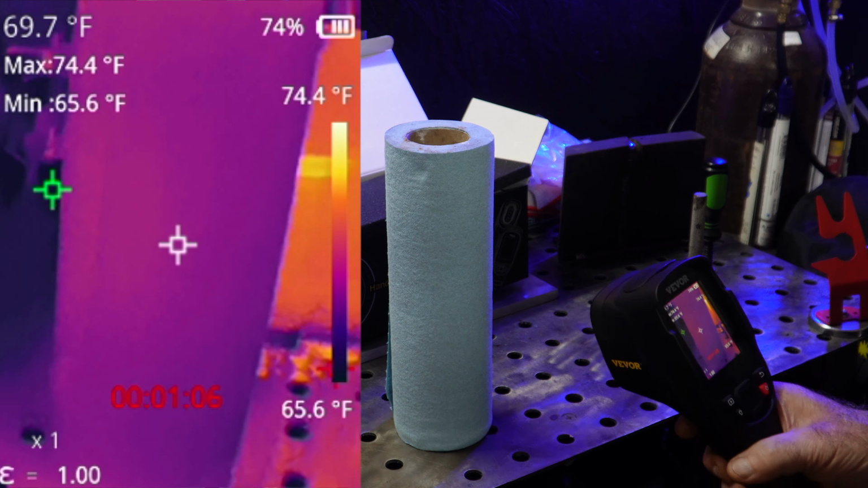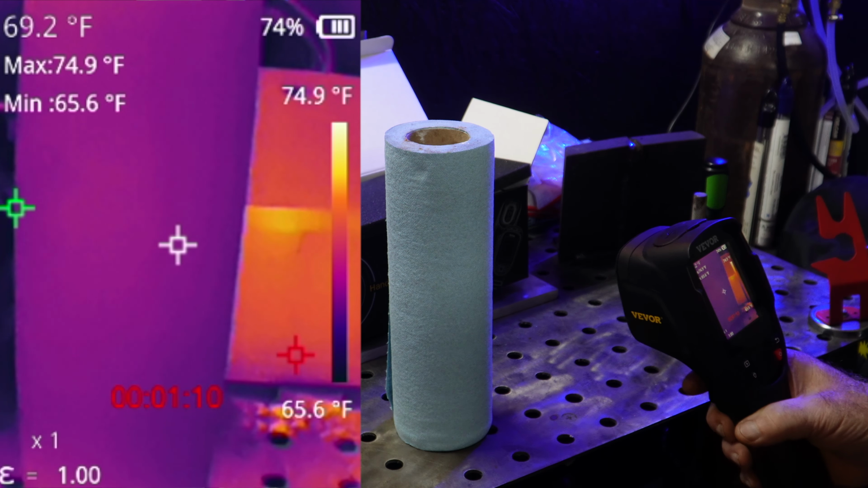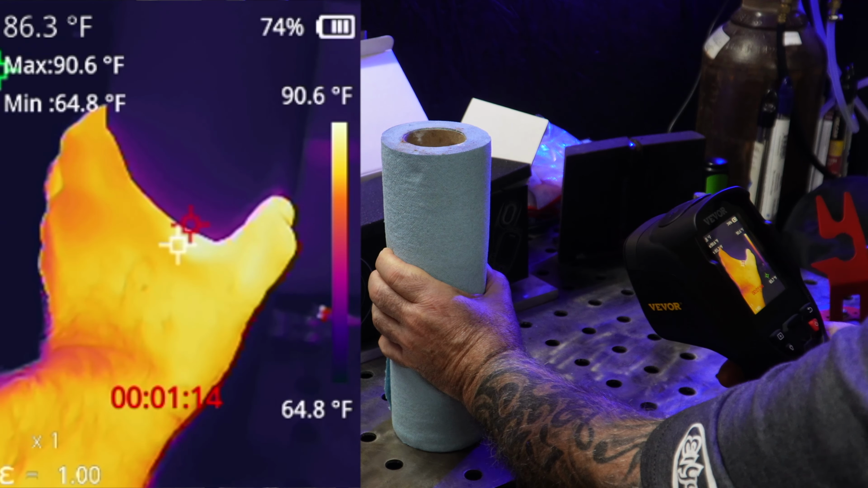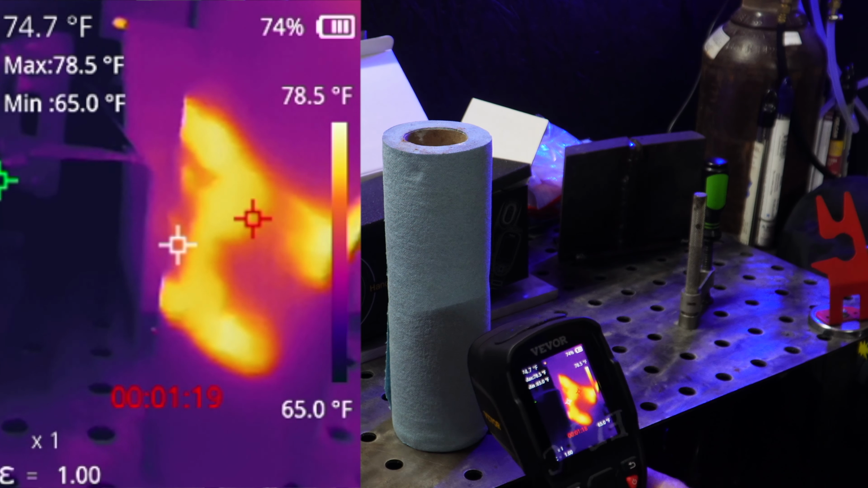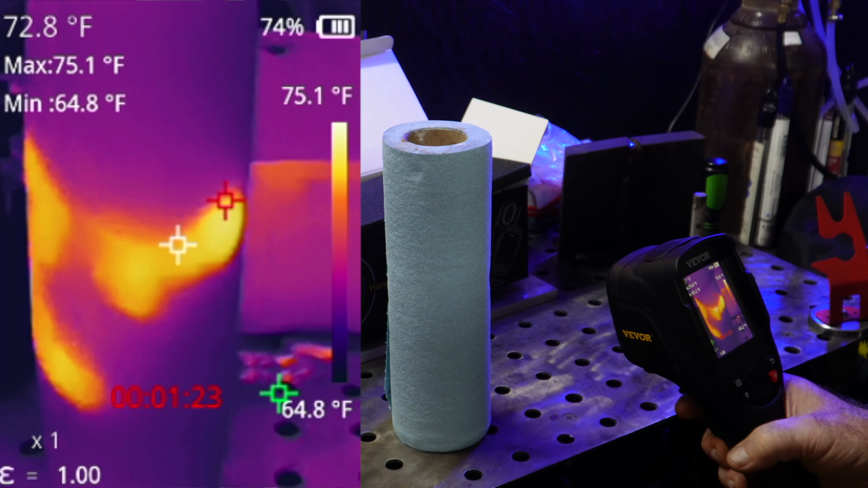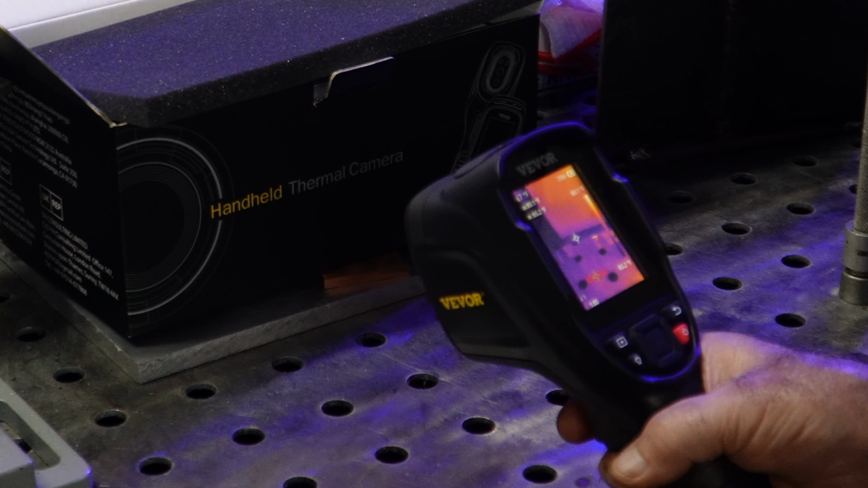All right, this is a roll of paper towels. Just to show you that this is not a gimmick, I'm going to take my hand and we're going to place it right around these towels. Now look at that. There's the heat signature. That is pretty slick. That's pretty cool. Yeah, so that's pretty cool.